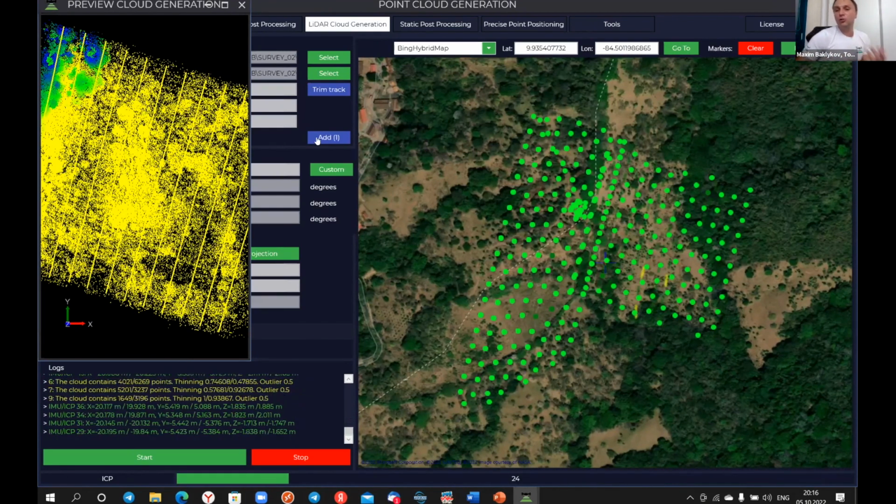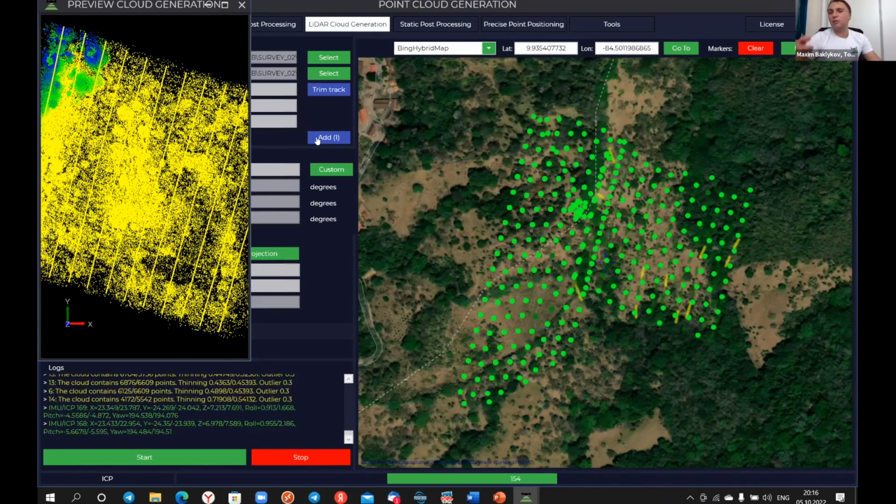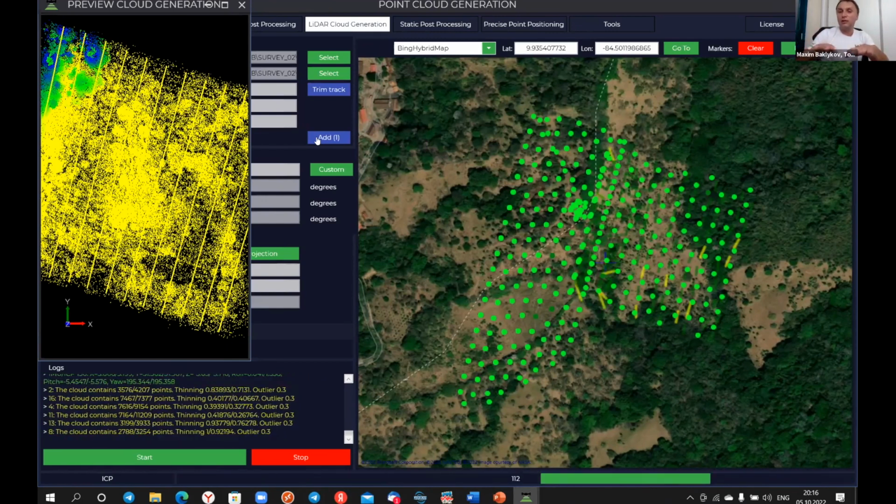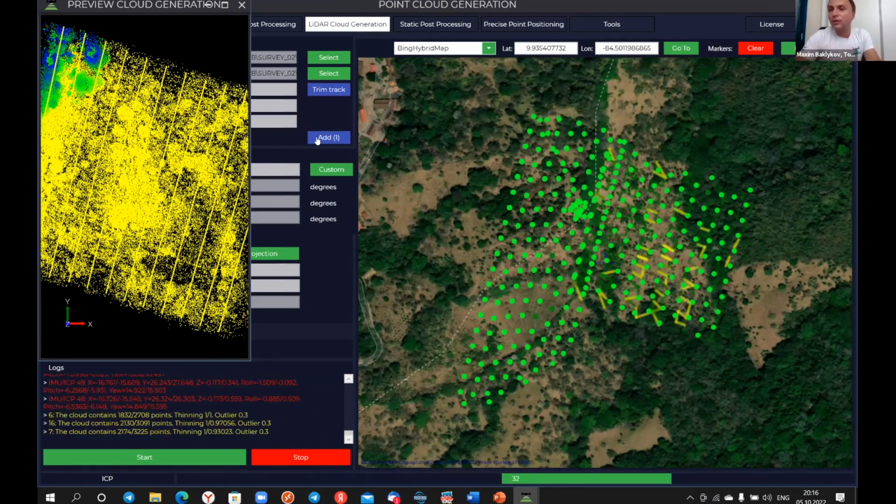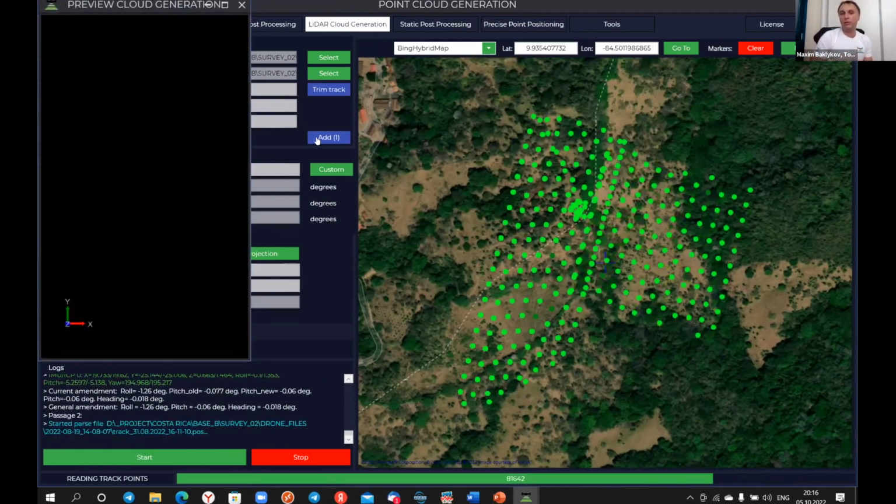So right now, you don't need to use any type of LiDAR 360 software, or for example, software for strip alignment, for TerraMatch, TerraScan software. You don't need to do it. Everything is included inside of our workflow. And everything is made totally automatically.